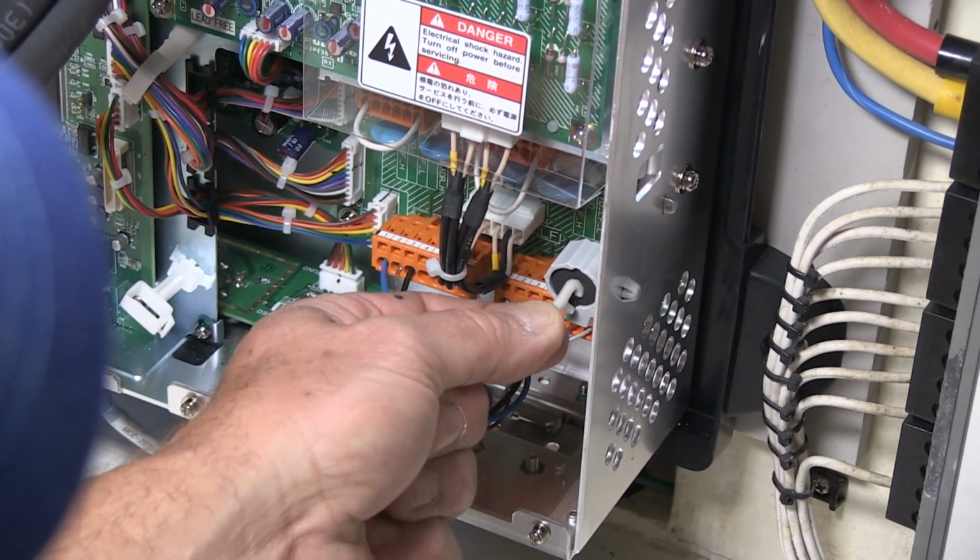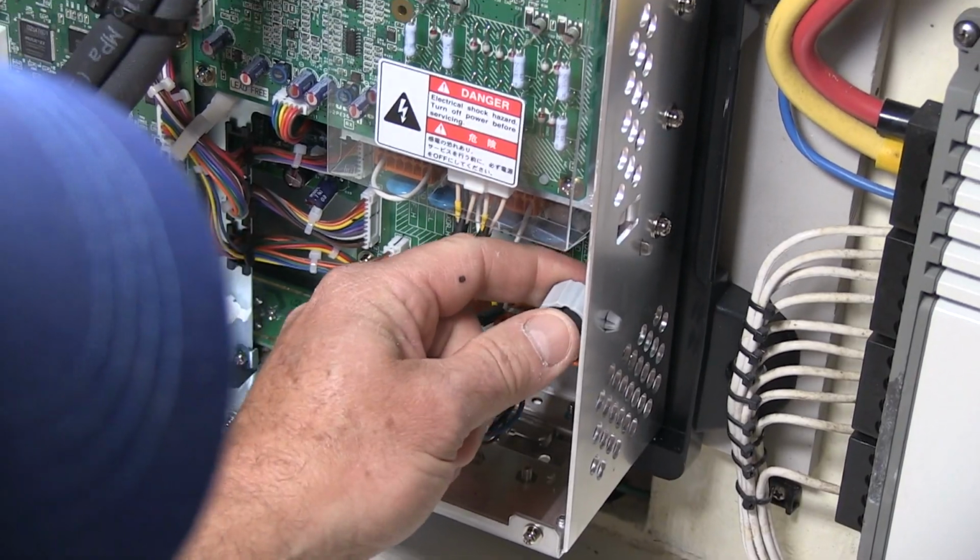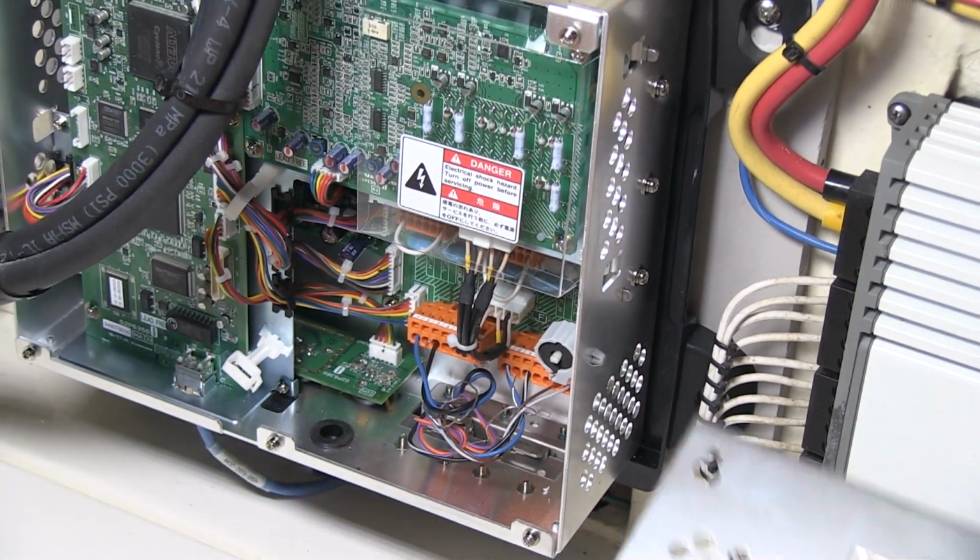And we put our Wago tool back in this little secure area. Done, and then we can reassemble the unit.